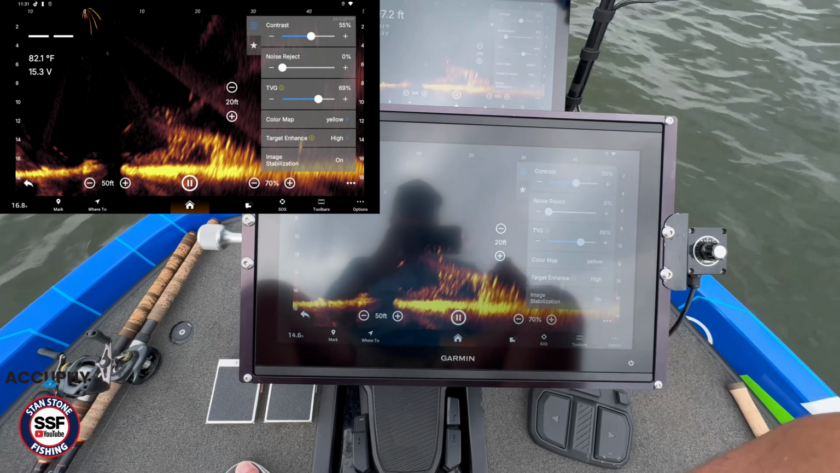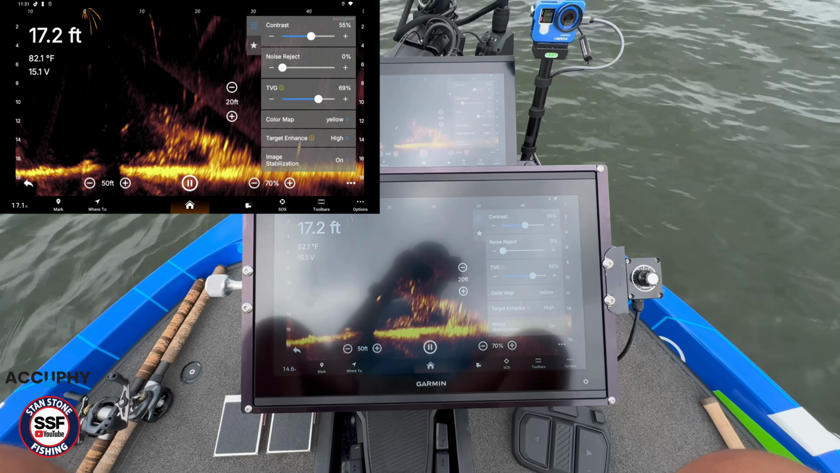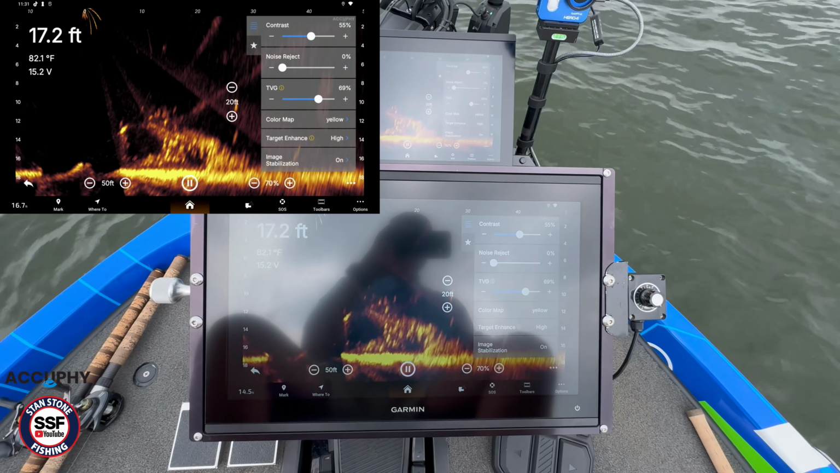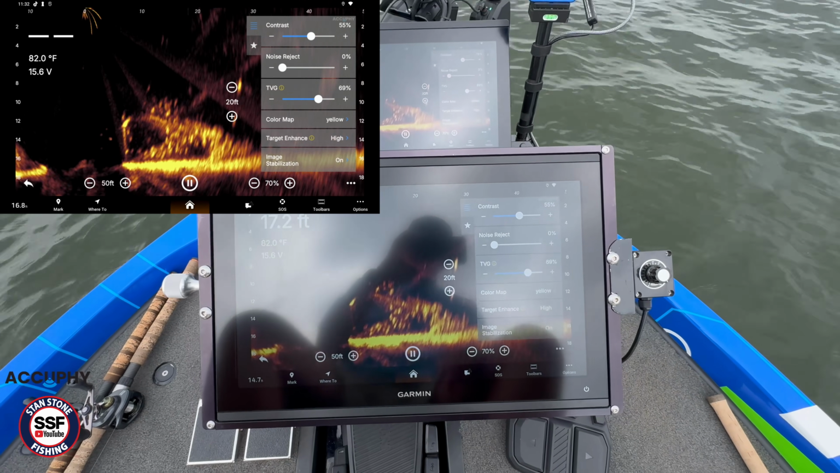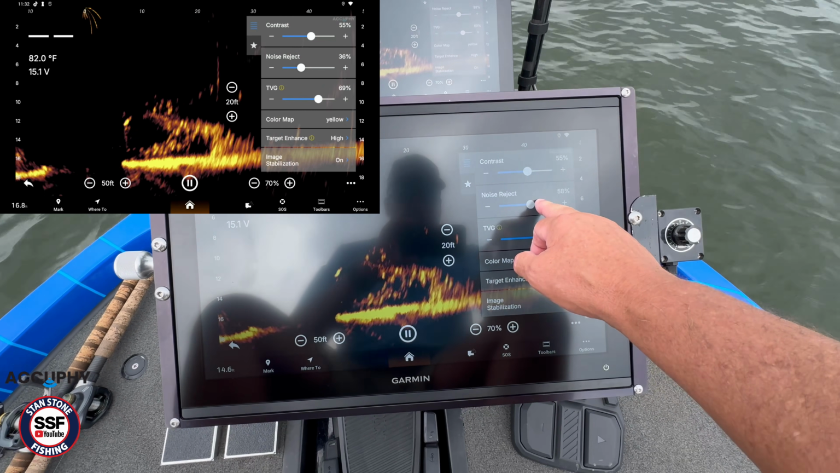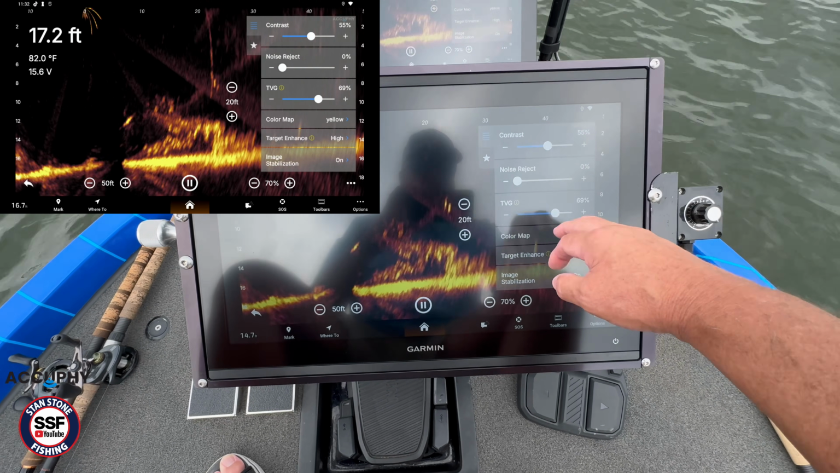Here's noise reject. Now we do have some interference going on, and I'm not for sure. I mean, I've got so many transducers on this boat that you're going to have some interference. It's going to be hard to get some of that out of there. The LVS 34 does that too. Here's noise reject. I basically got it turned off.